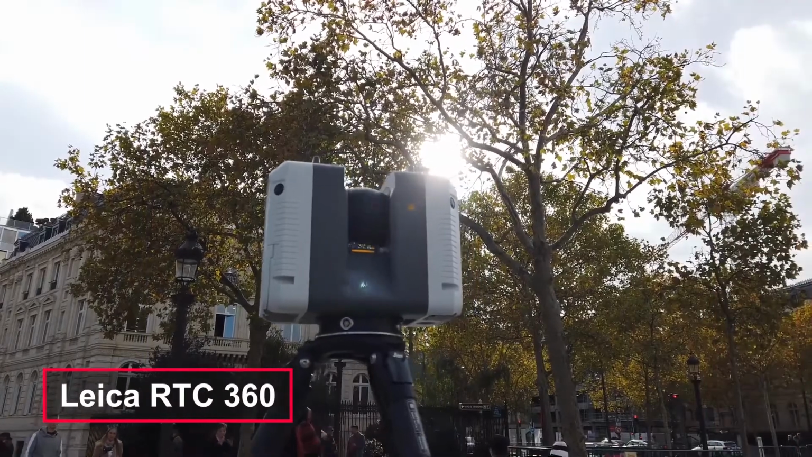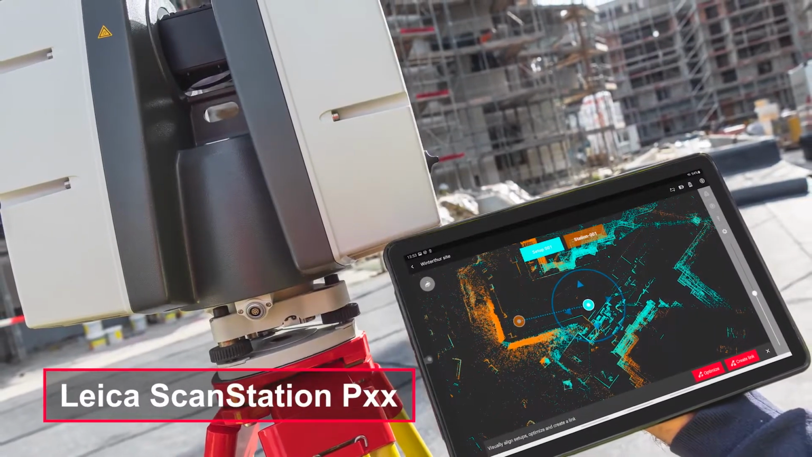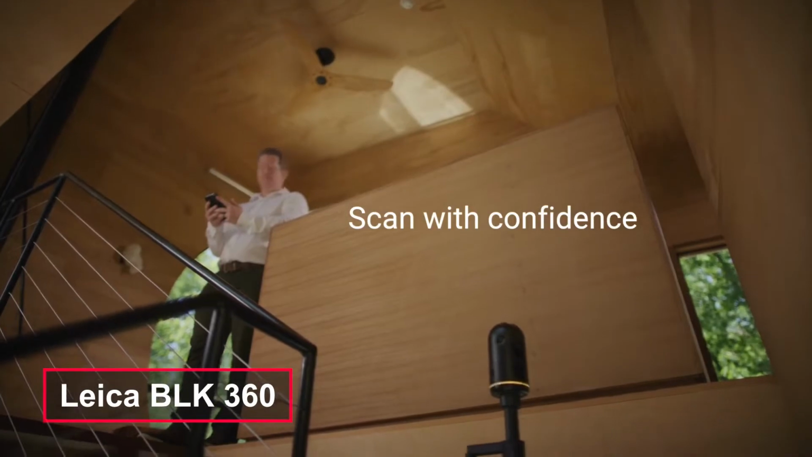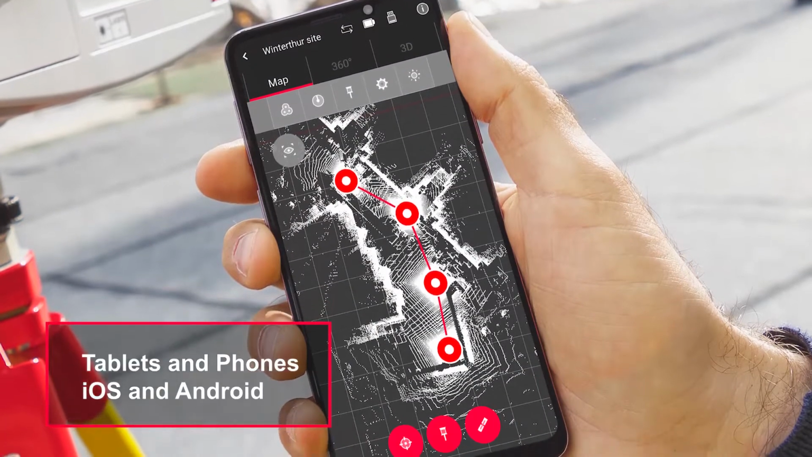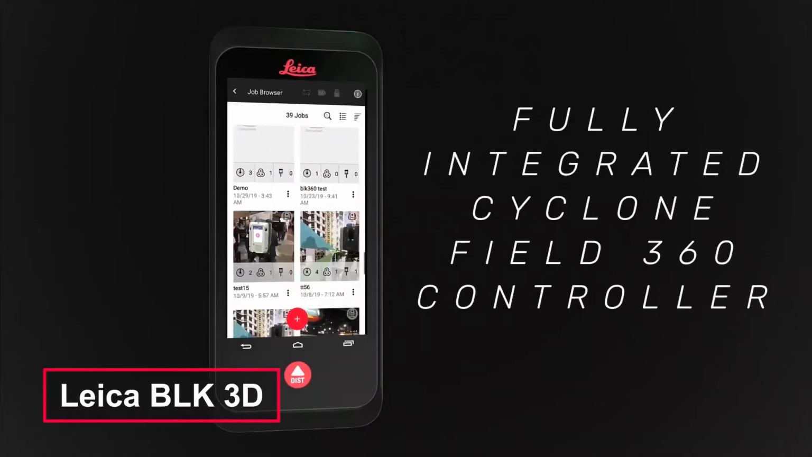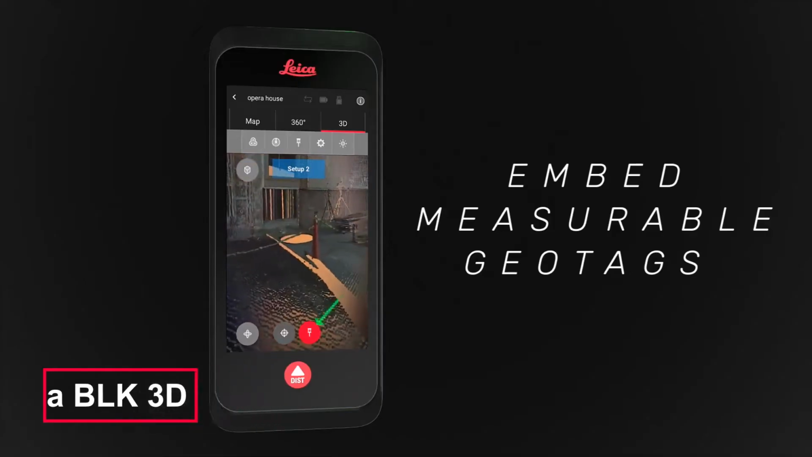At the start, the FIELD 360 supported only RTC 360. Later, BLK 360 G1 and ScanStation PX6 support were also added. Now it's also possible to operate the new generation of BLK 360. The application can run on tablets and phones with iOS and Android operating systems. It's also possible to run the application on the BLK 3D measurement solution because it has the Android operating system.